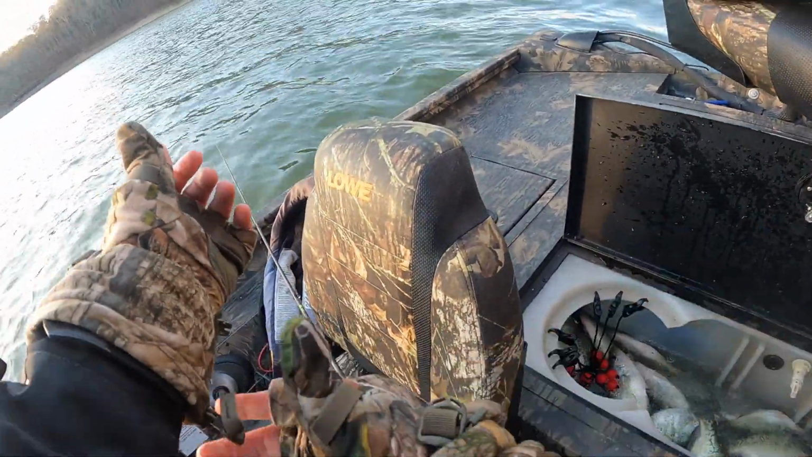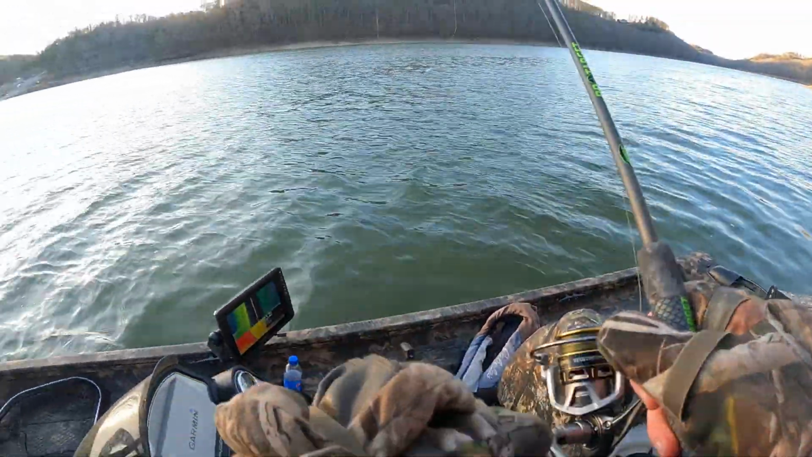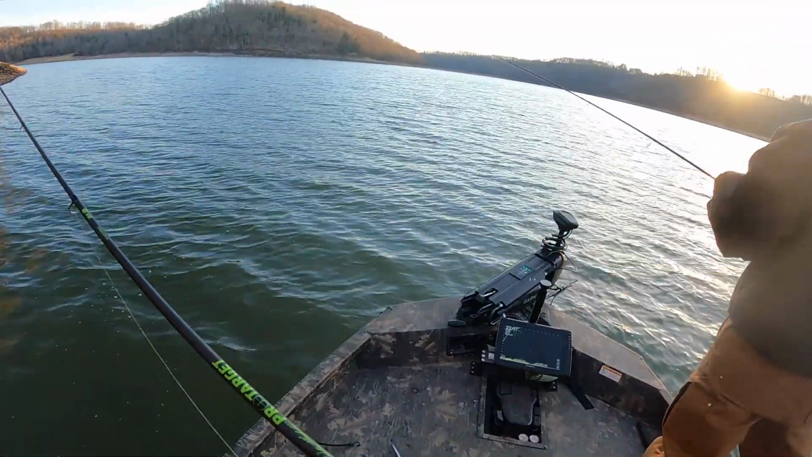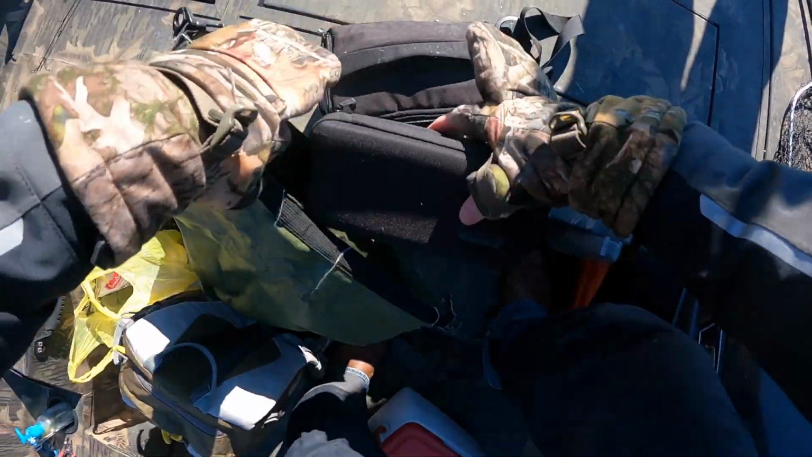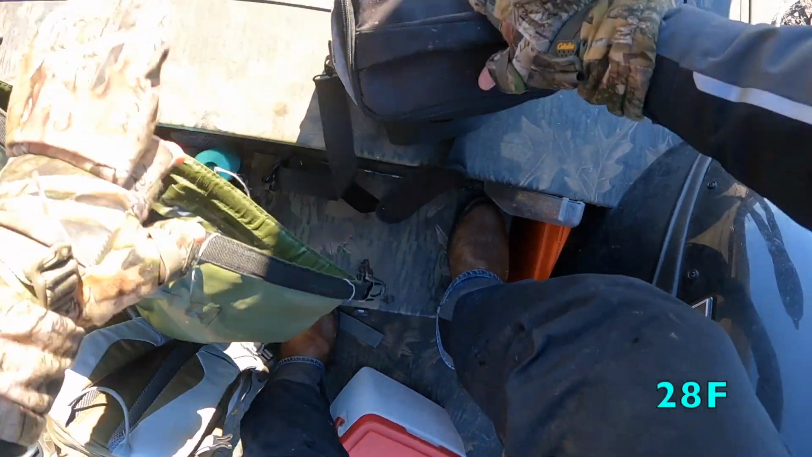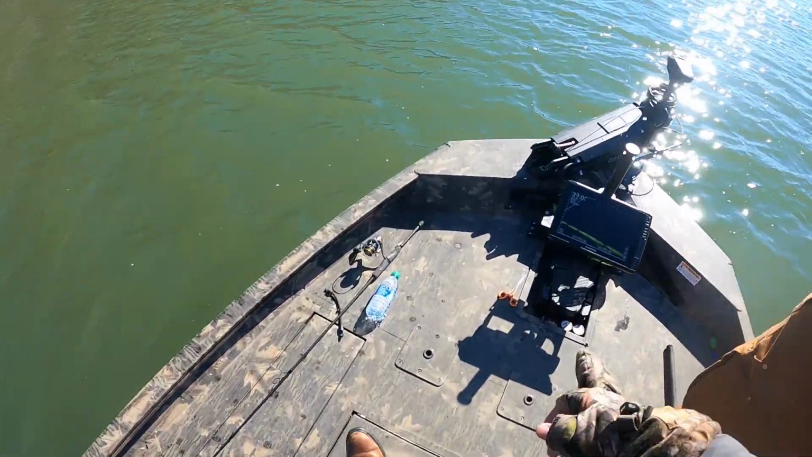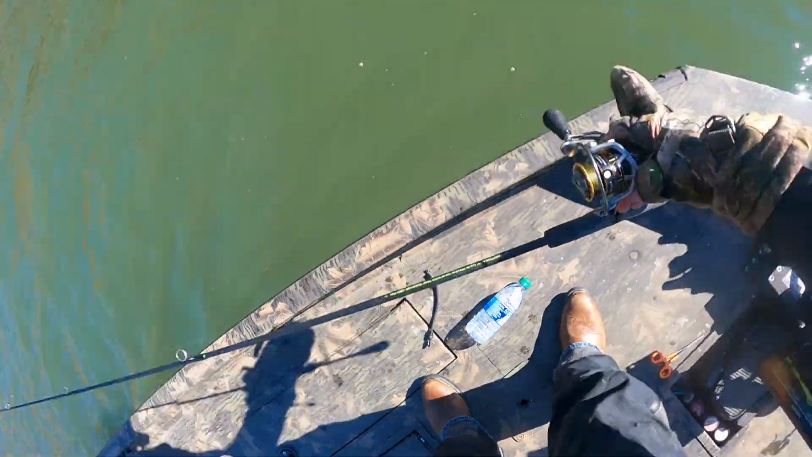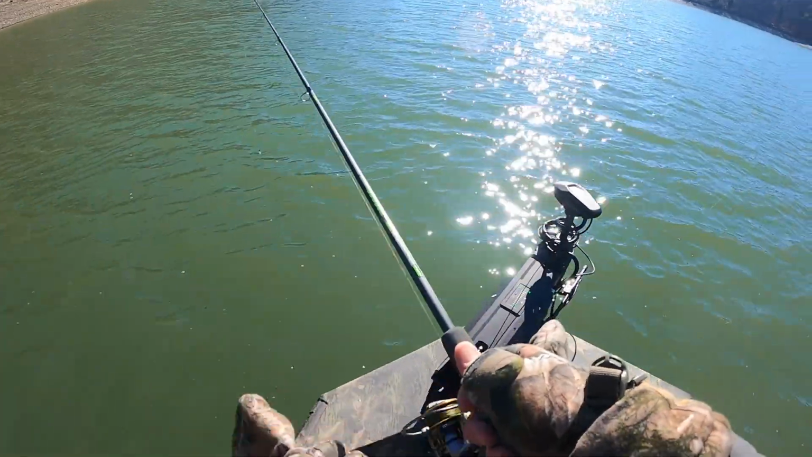What'd you do? Did you hang that brush pile? Oh, okay. Now we're cooking with biscuit gravy. So, is it safe to say that you enjoyed fishing in August better than in, what is the day? January? Yeah, me too.